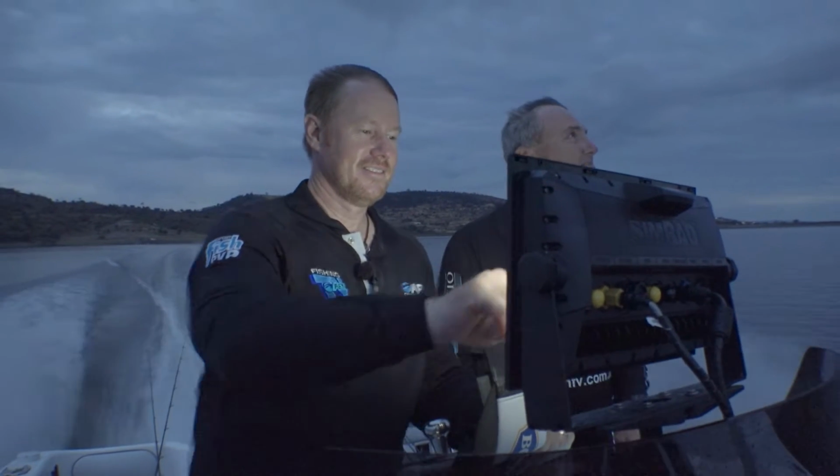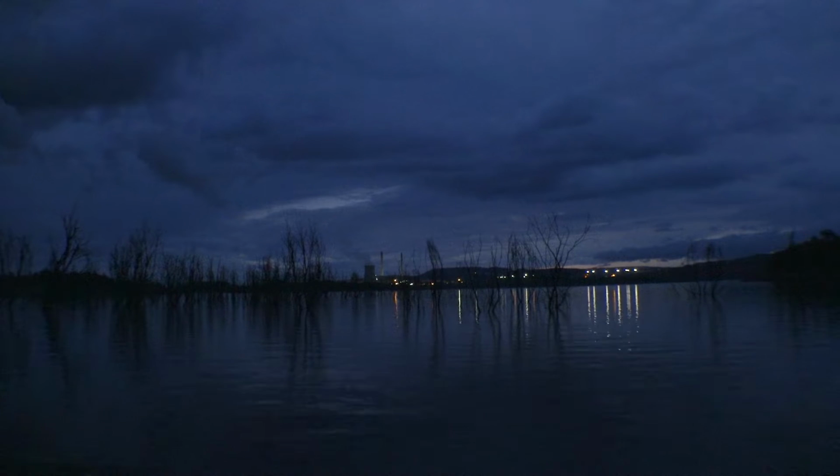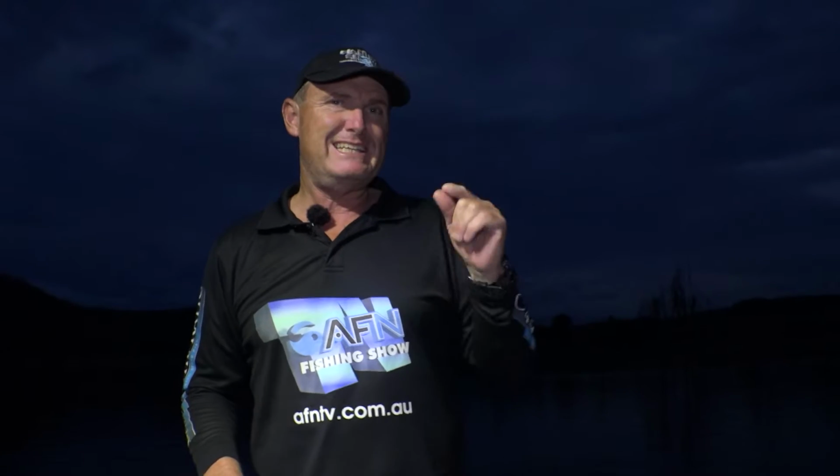Luckily for us, it blew over and we're at it again. So we've been getting chased off the water by the storms, but we're pretty keen, so we're back out at it again. This is pretty much the witching hour. There's a lot of cloud hiding the sunset, but this is the time. I've seen some more barra on the sounder. Fingers crossed, we just need to get some barra.